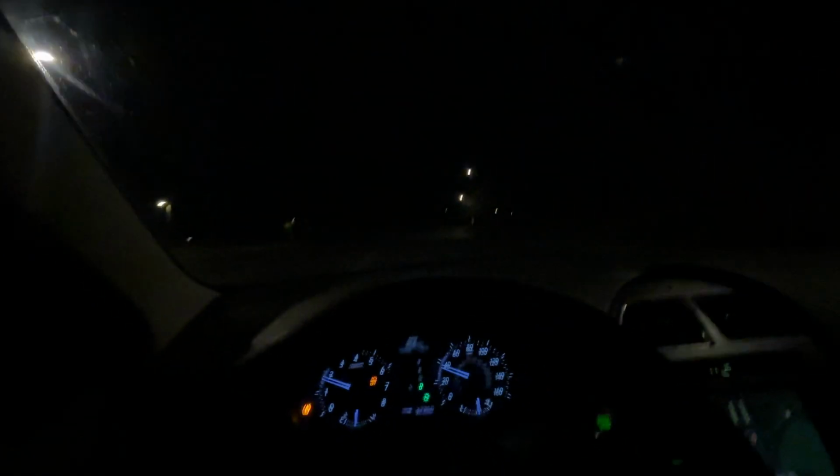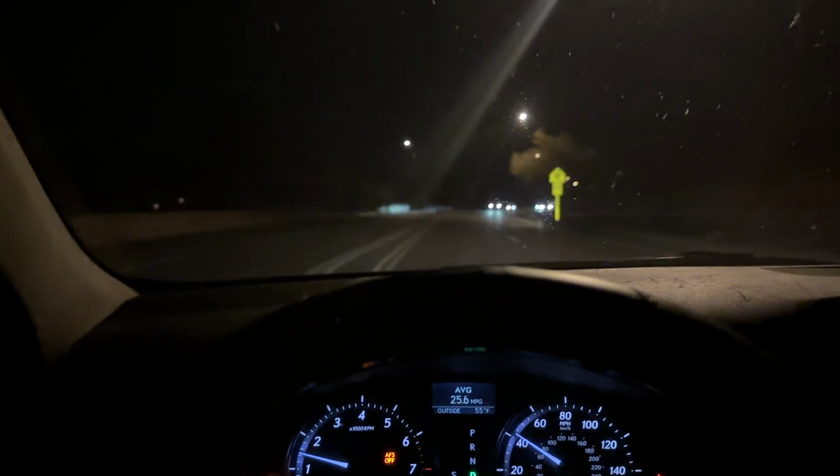All the windows up. I don't even got the sunroof cracked. This is just how it sounds from the inside. God, what the? Hard to see the road right there. Yo, but honestly, this is what it just sounds like inside with all the windows up, sunroof closed.